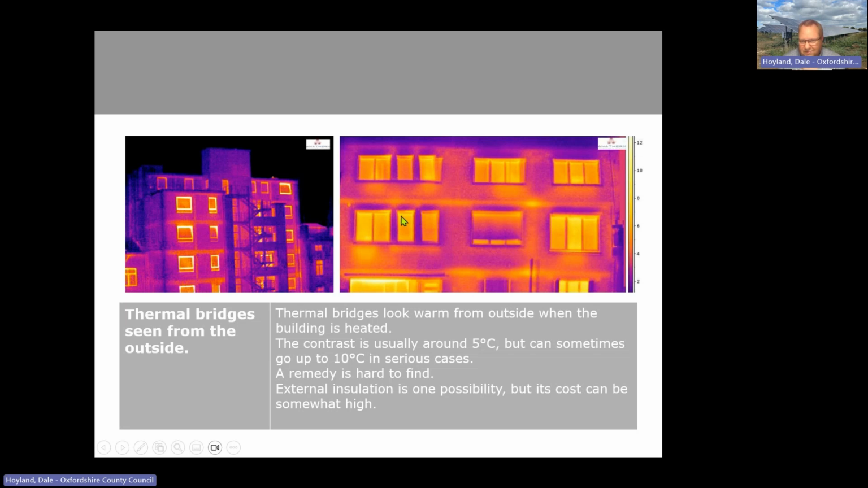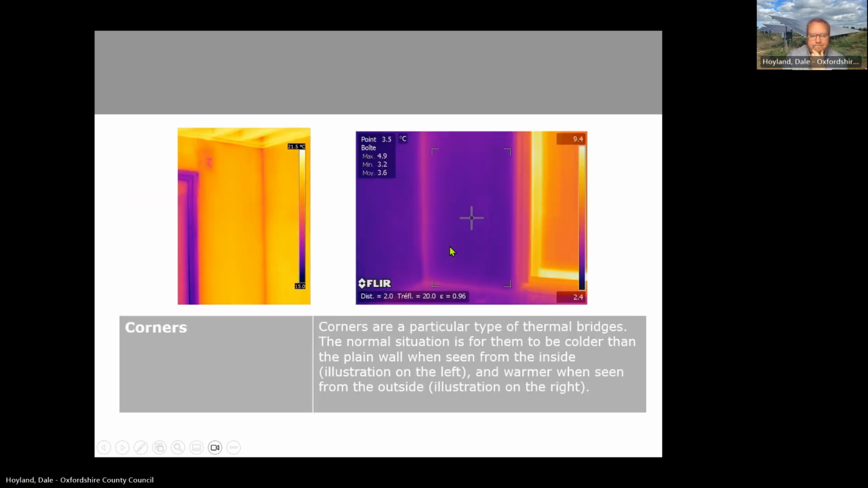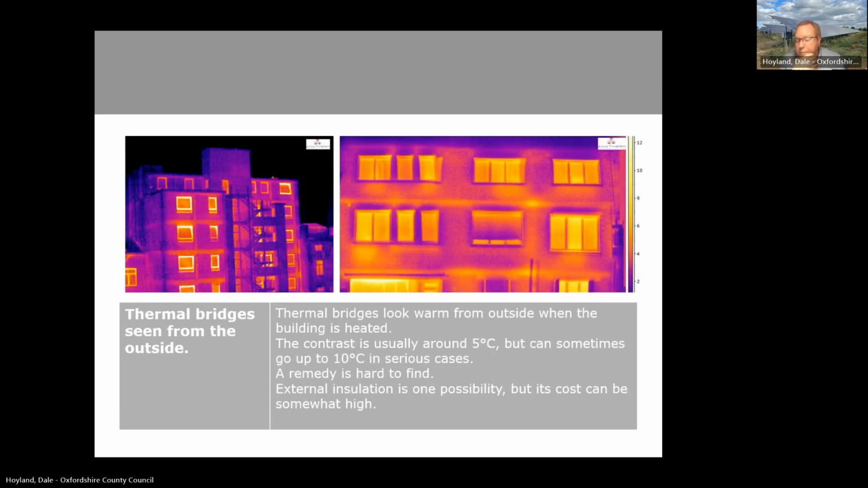Potentially the odd trickle vent maybe here and there, but yeah, certainly lots of thermal bridging. It's interesting, that last picture. Most French houses are built with a reinforced concrete or a U-shaped block filled with concrete right the way around the building to lock it all together at lintel height. Yes. But it's only built on the outside wall. Okay.